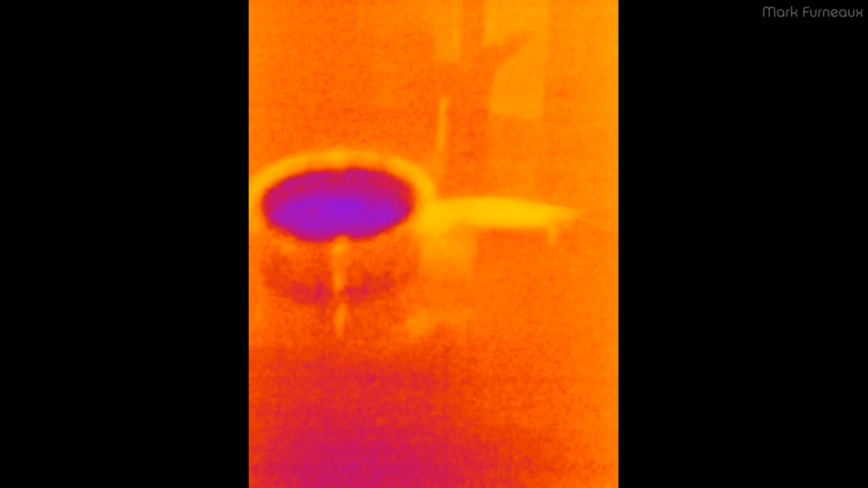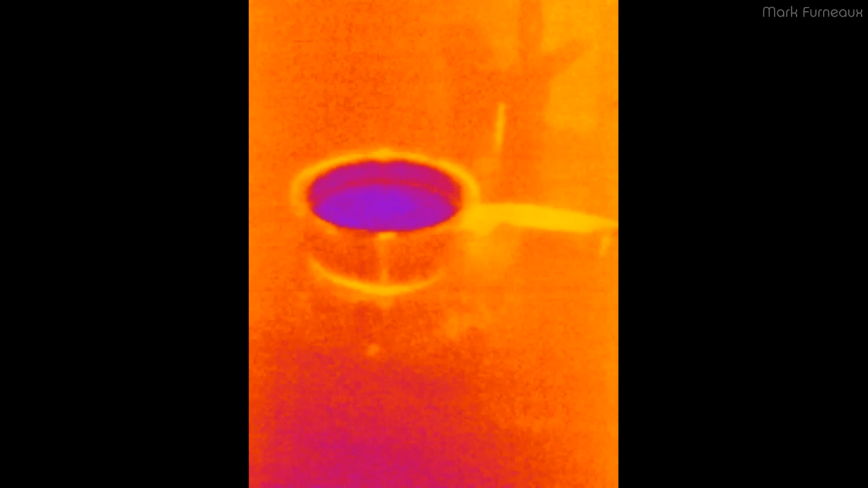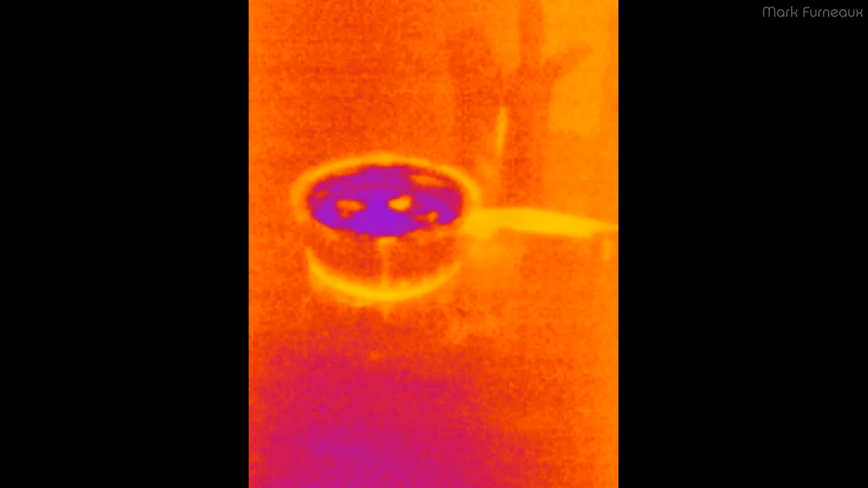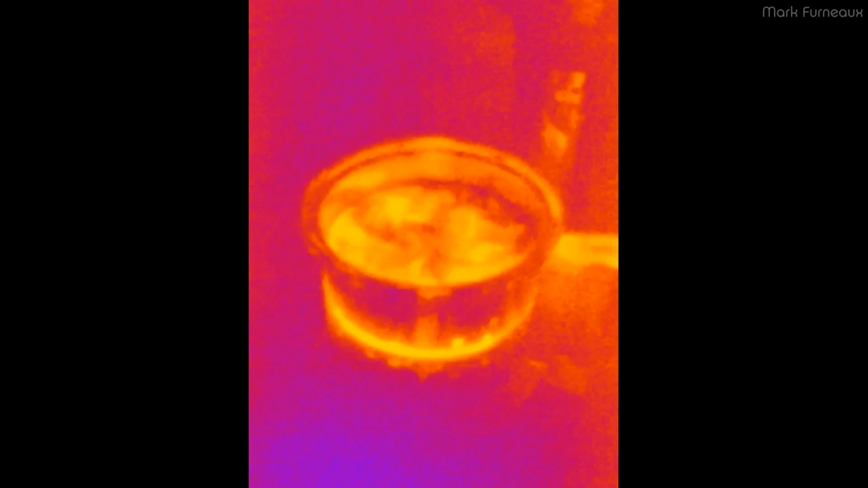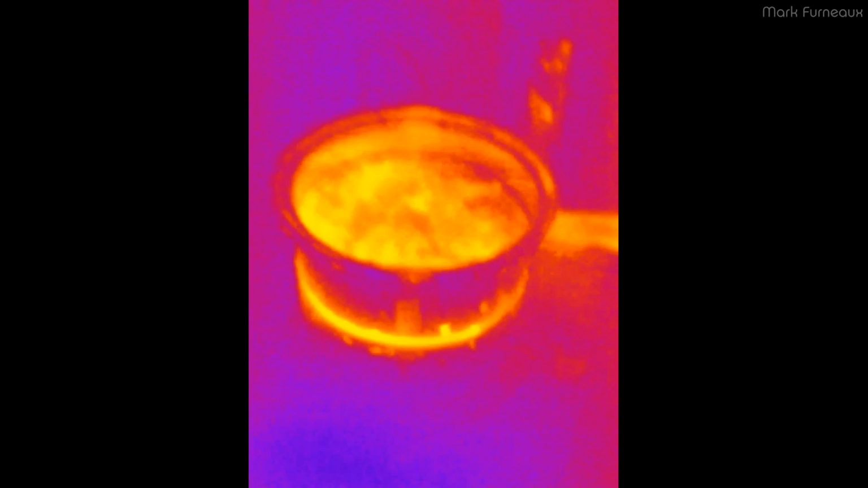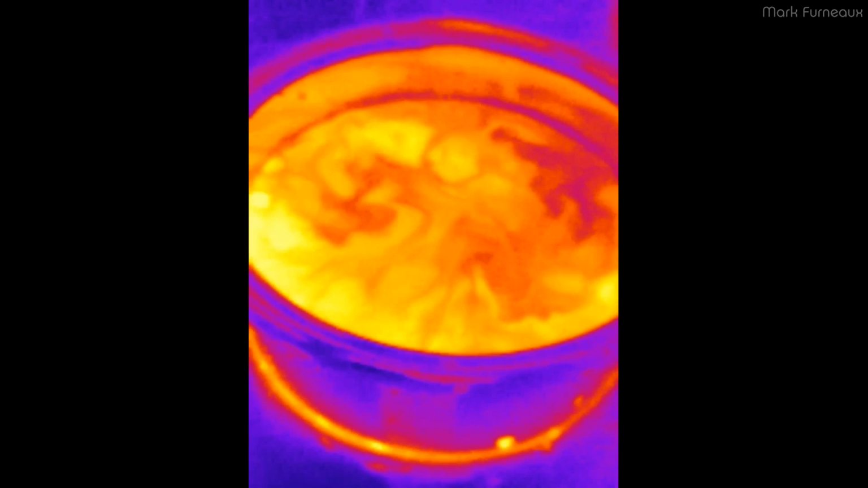So this is just a test video I did with my Samsung Galaxy S4, so this is probably the lowest frame rate you'd see on a video. This is just boiling some water on an induction cooktop, and it's really interesting to see this. It's actually a lot more interesting than I expected. This is just a container with some still water in it, but it's got this really nice effect, and you can see the convection of the water as it gets heated near the bottom of the pot and then rises to the surface. It's actually quite nice. I don't think I've seen this on a thermal video before.